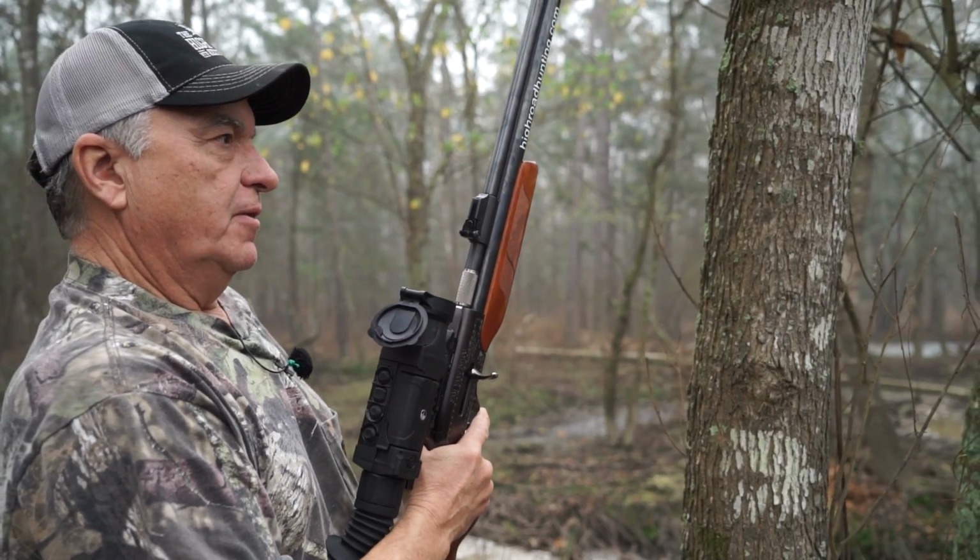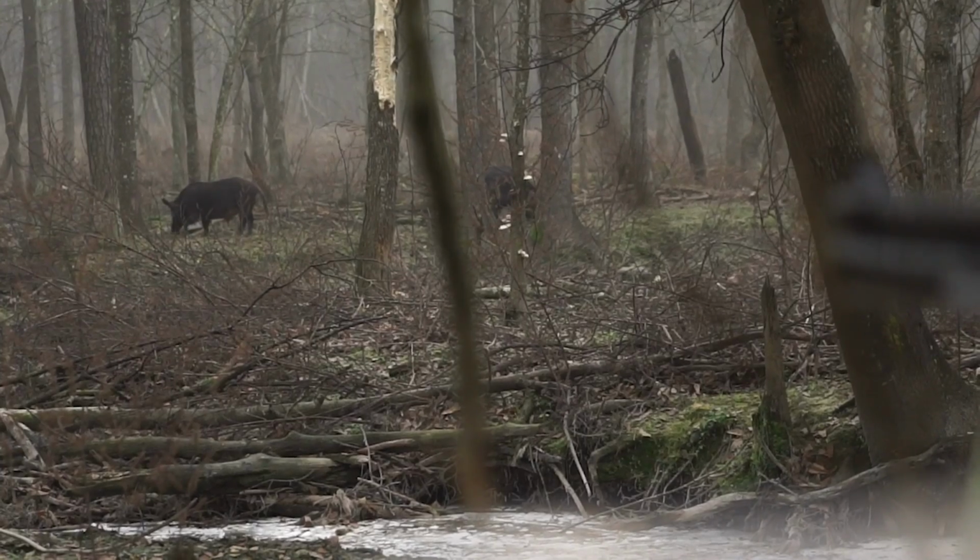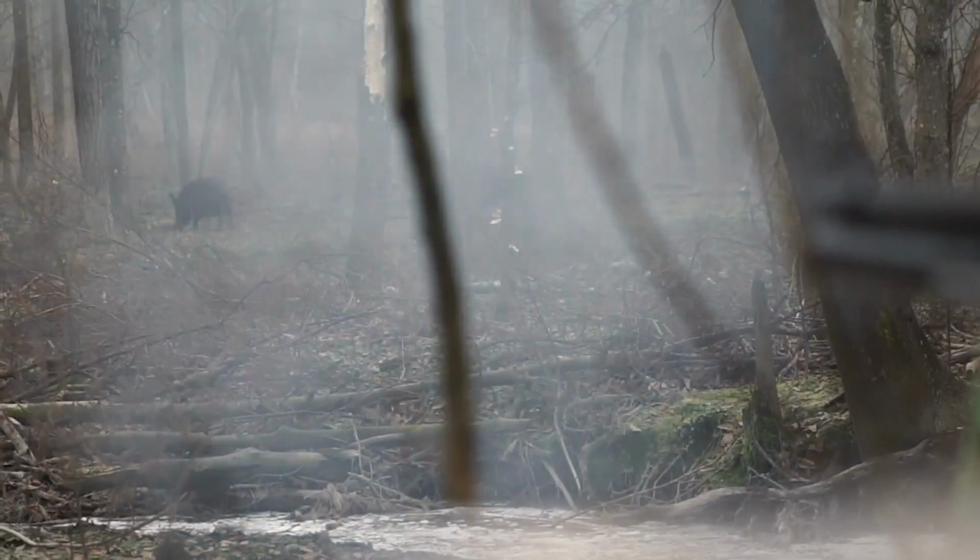Goes, he's falling over. He's back in the tree. That was classic. Two nice boars right there. A beautiful spot and stalk hunt. Patience, patience, patience. You know, that's one thing.